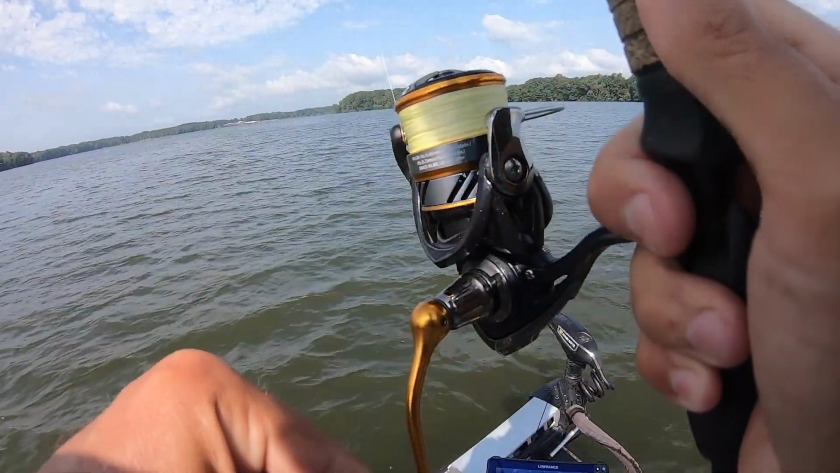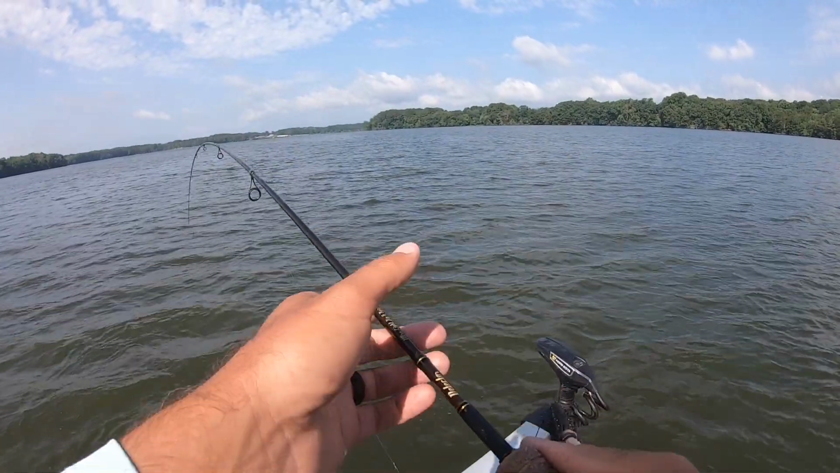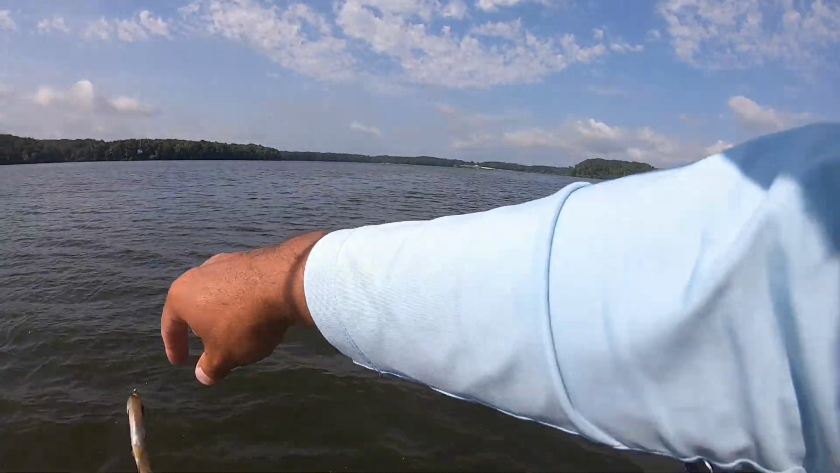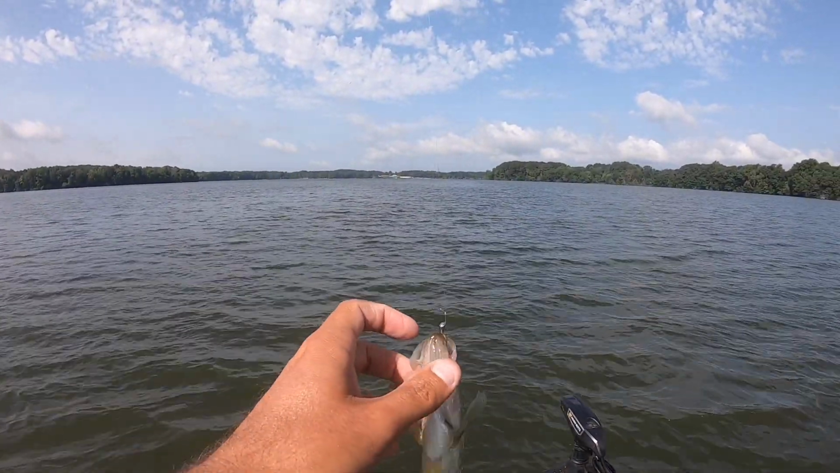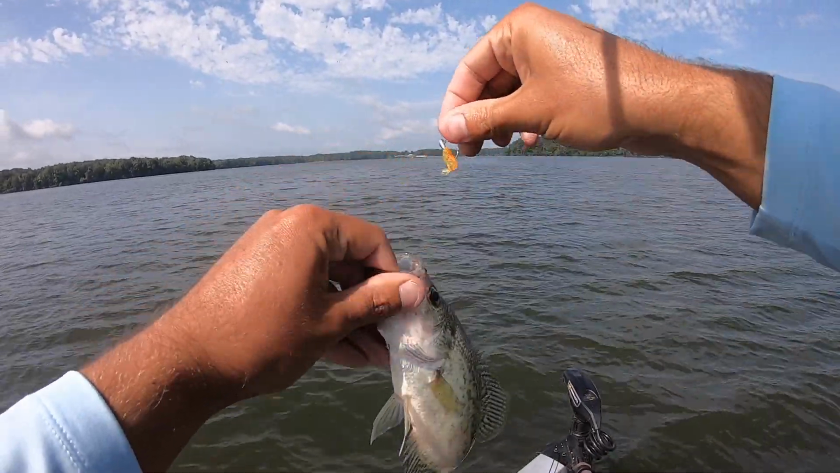There's a crappie. All them fish are sitting so tight, I gotta get it right on that stump before they'll ever bite it. Not a real big one, but first crappie of the day.